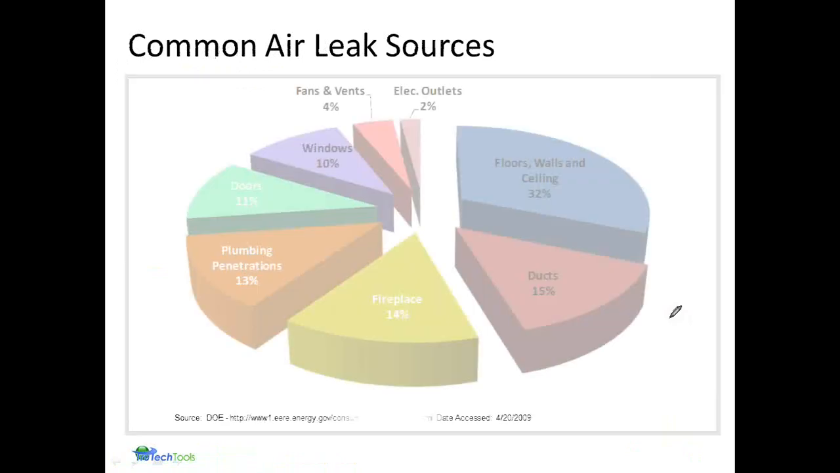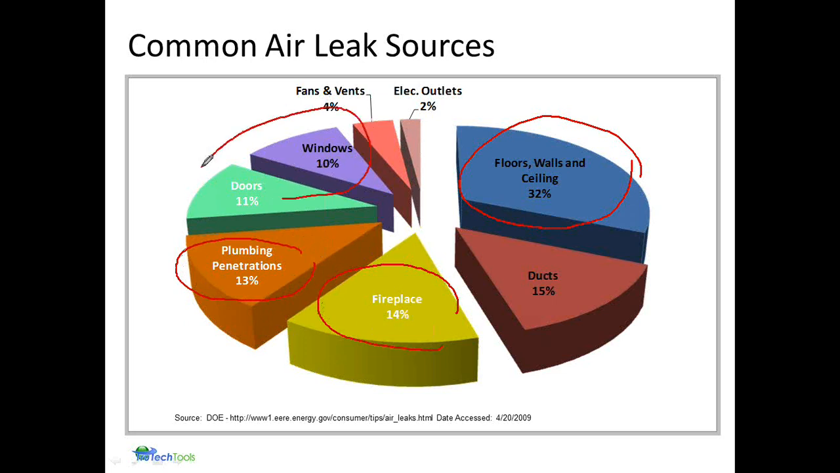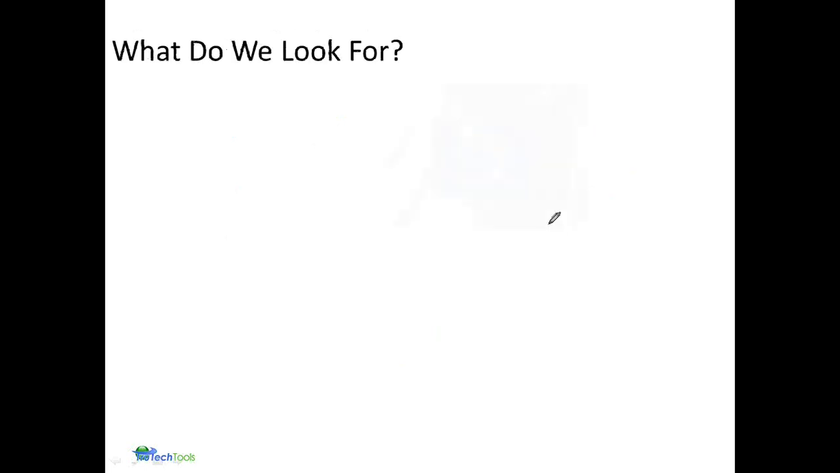Common sources of air leakage. From the DOE, just talking about areas that we would focus our attention on for air leaks. Those areas around the floors, walls, and ceilings, around fireplaces as an example, or even plumbing penetrations through the walls. Misaligned doors and windows is another key area for finding air infiltration or exfiltration from a home.